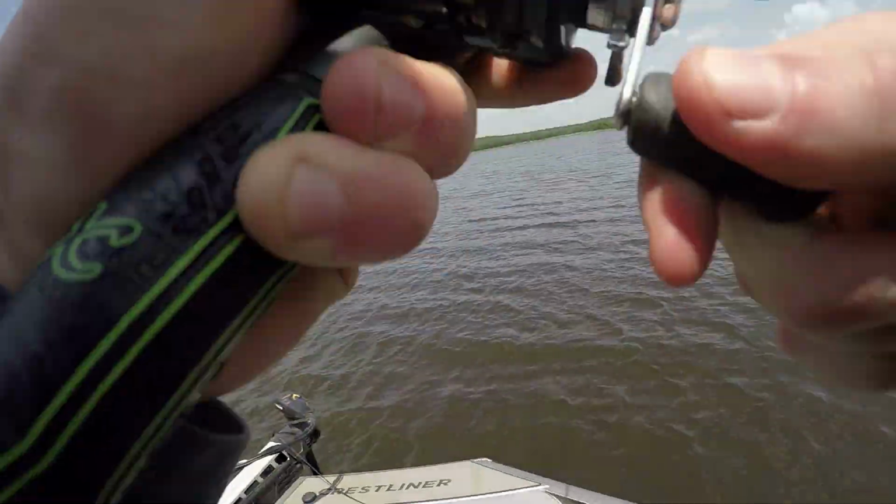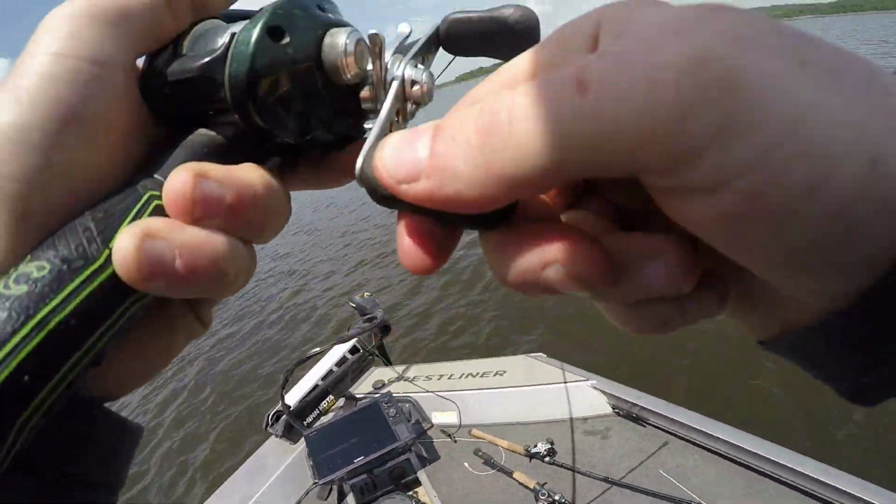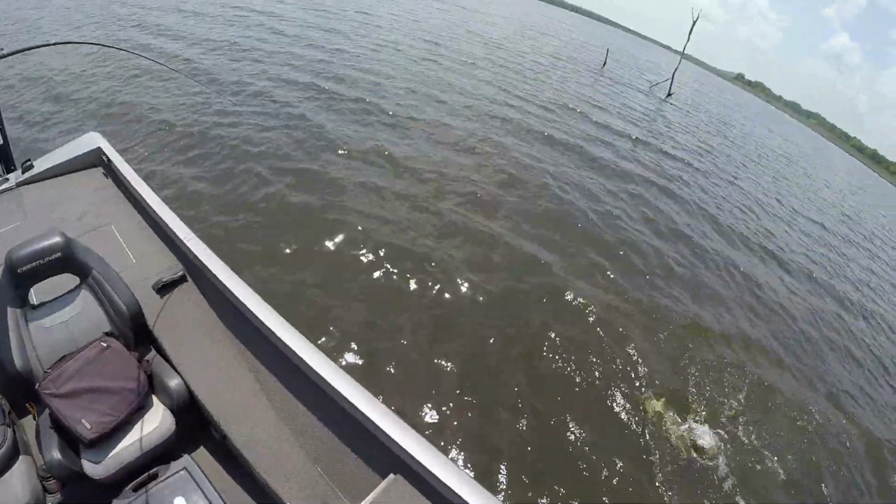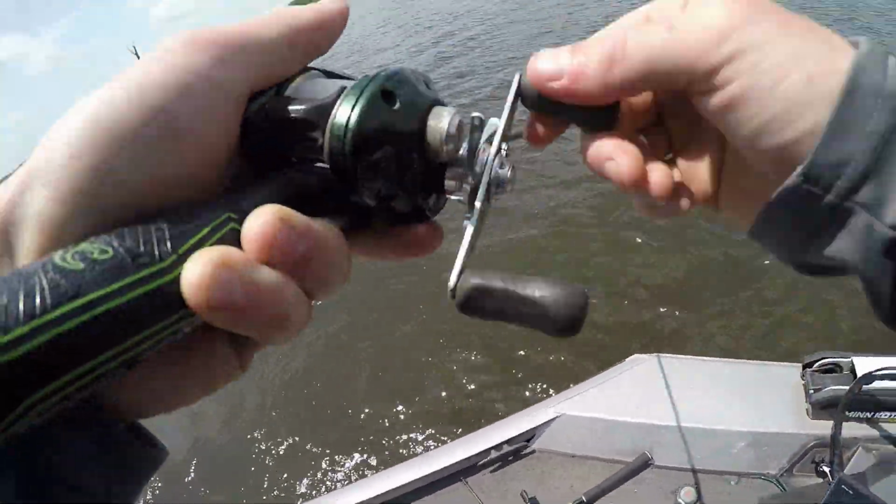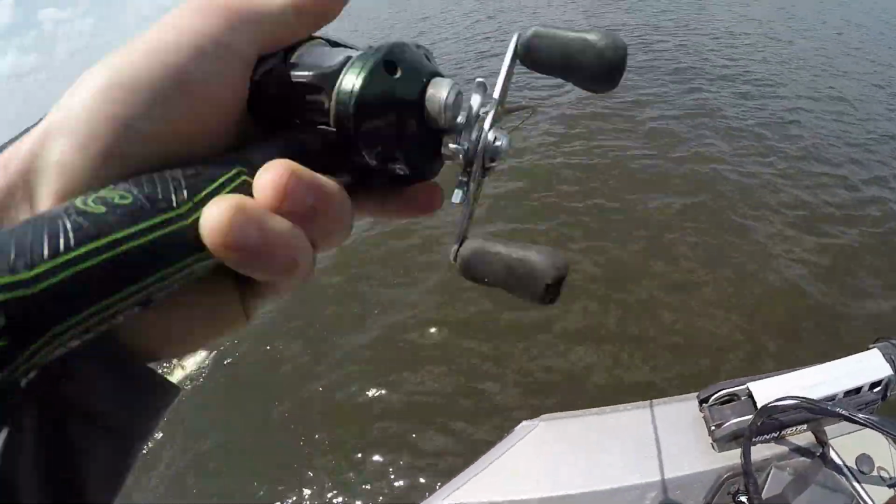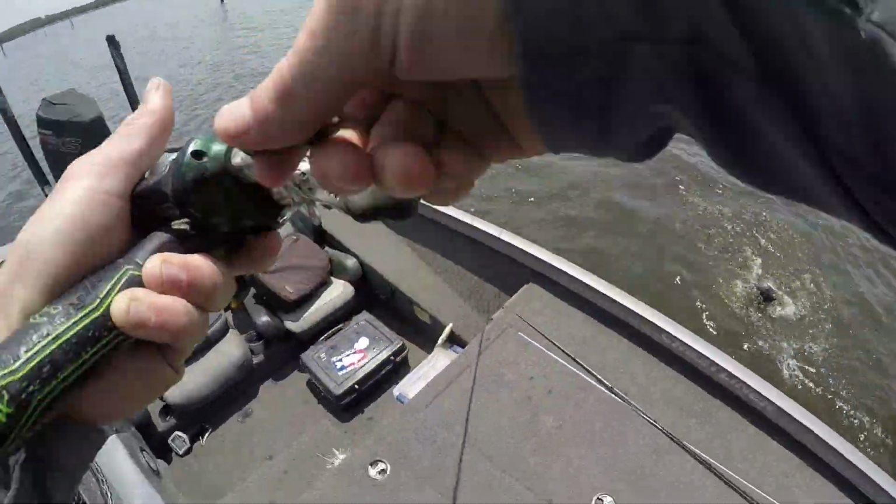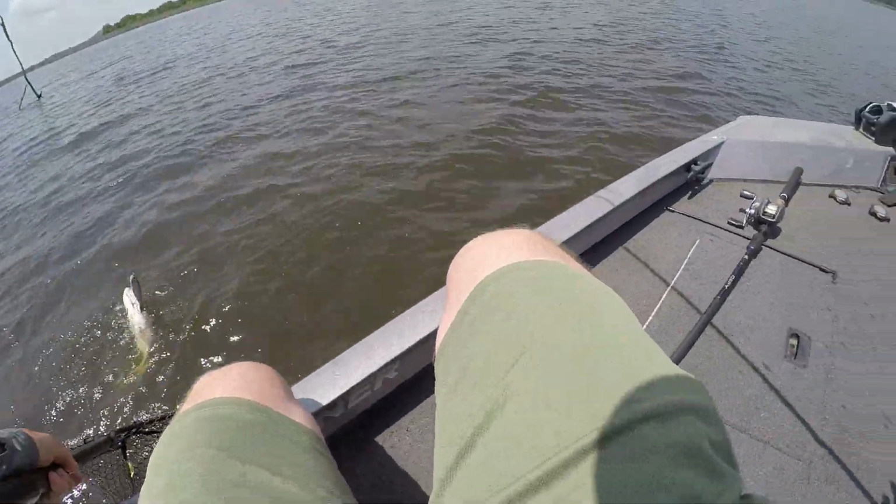Got him. There we go. Another good one. I don't know how good, but it's a good one. Oh my God. It's a giant. It's only got one hook. That's a big one. Biggest one of the day. I'll get the net for that one. He's only got one hook in his mouth. Oh no, he's good. Here we go.